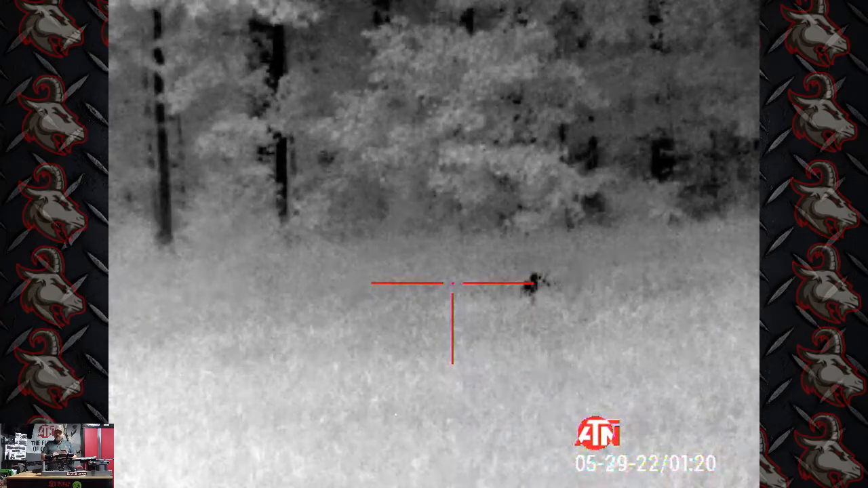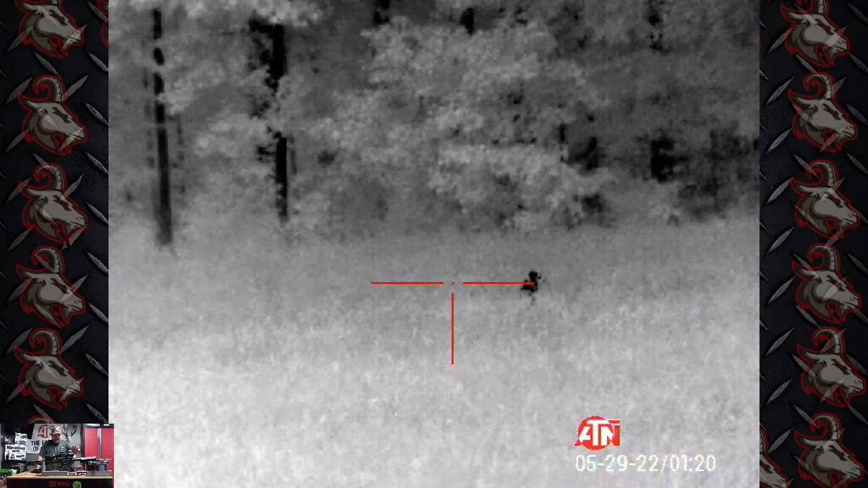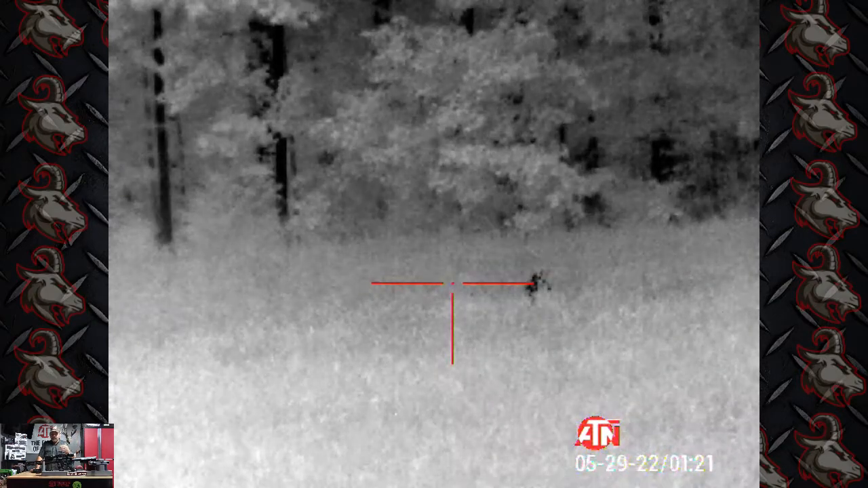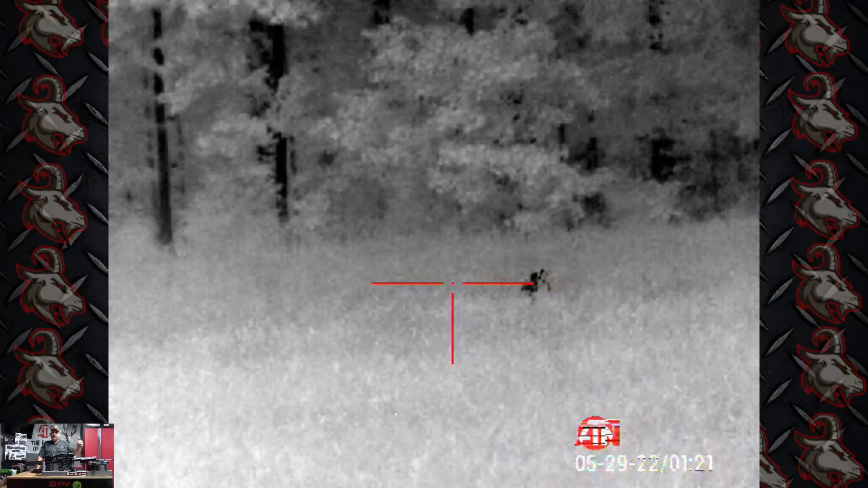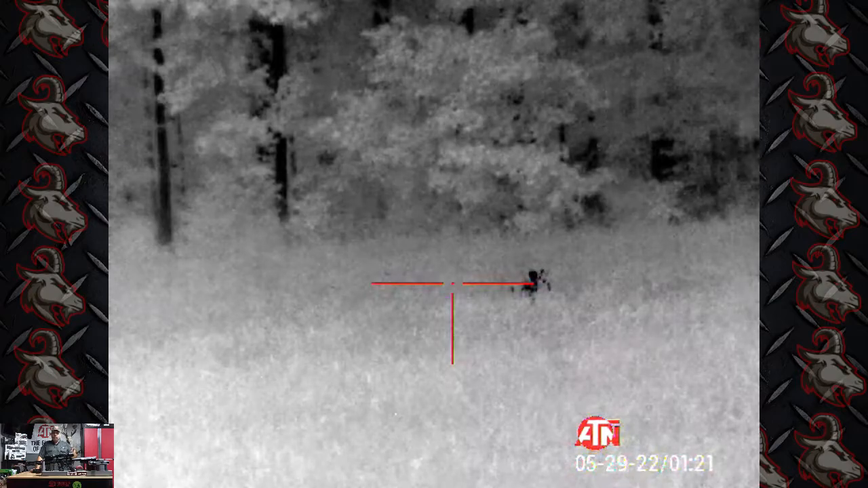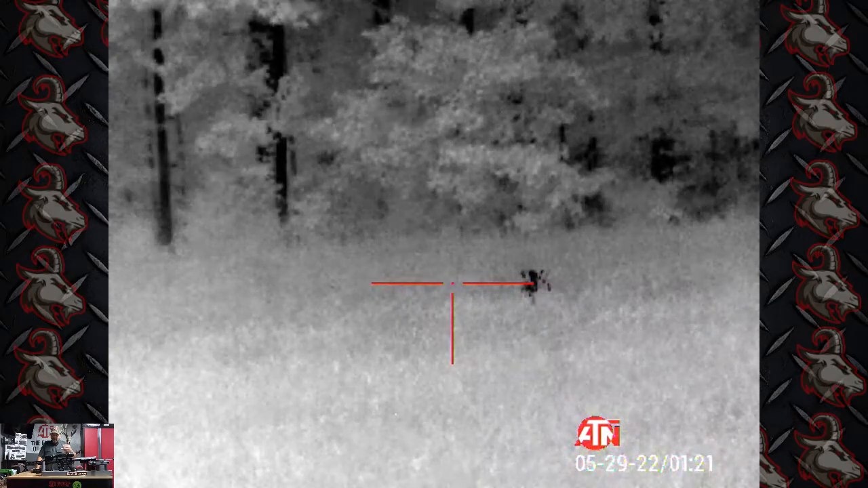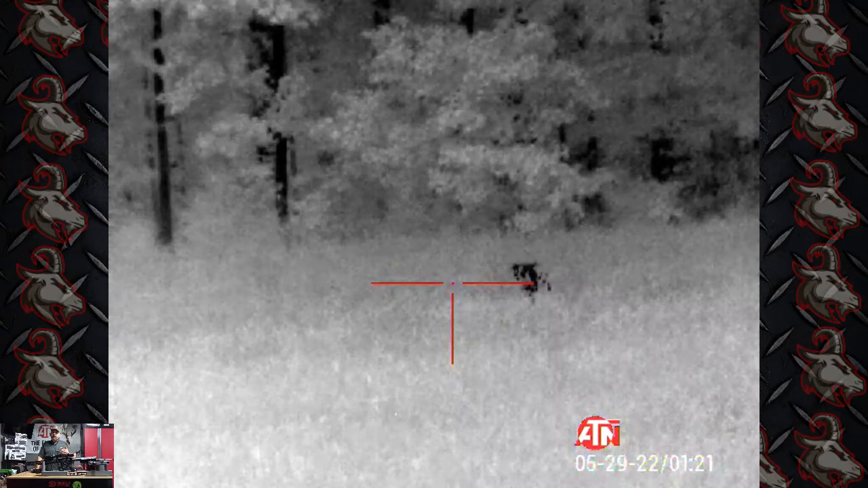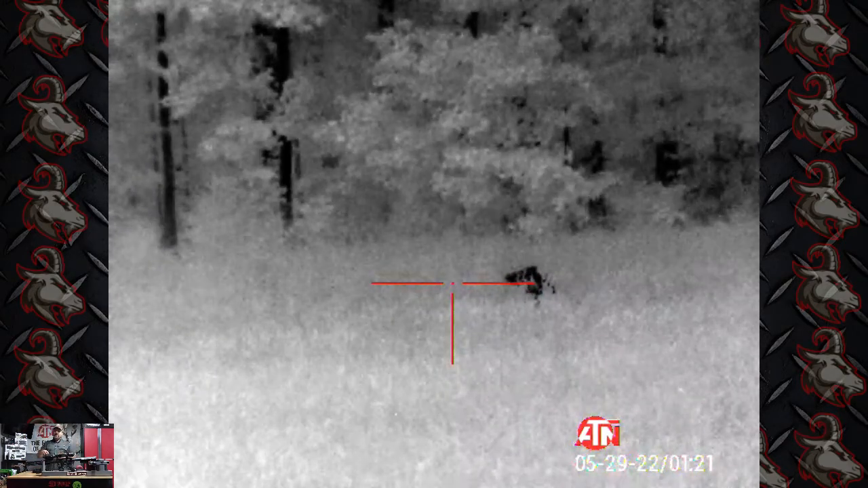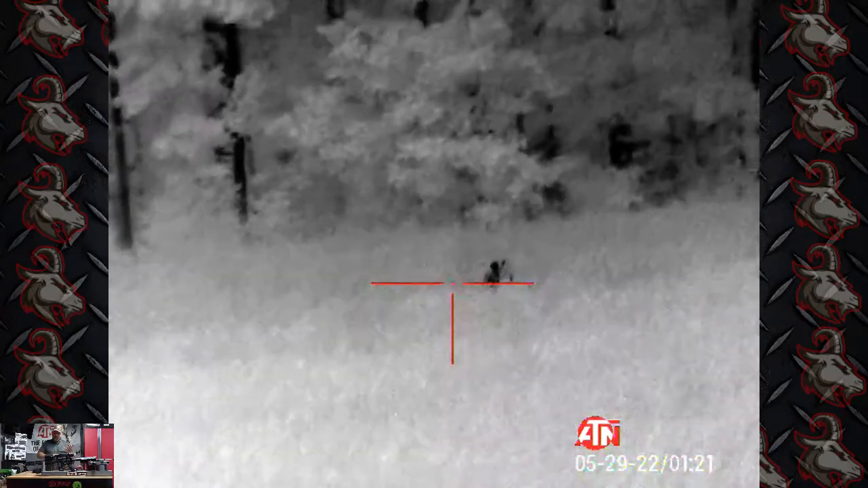We're hunting that edge. Another thing I like to do is I change color palettes. Black hot, white hot. Sometimes you got to change that color palette to the conditions. You got hot summer humidity right now. You got storms coming through sometimes. So I'm always changing those color palettes to get the best view. Those hogs, they'll go up to the top of that wheat and take those seeds off, and you'll see that head come up. Great way to identify them. Bam, and you're dropping them right there.